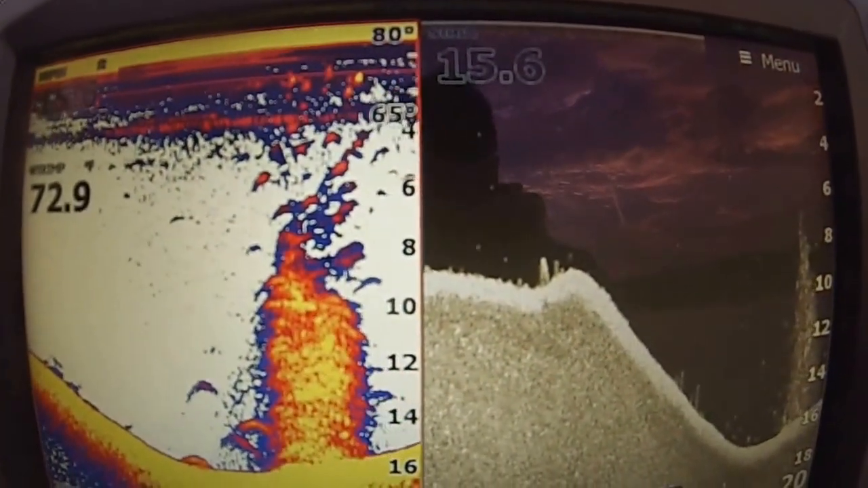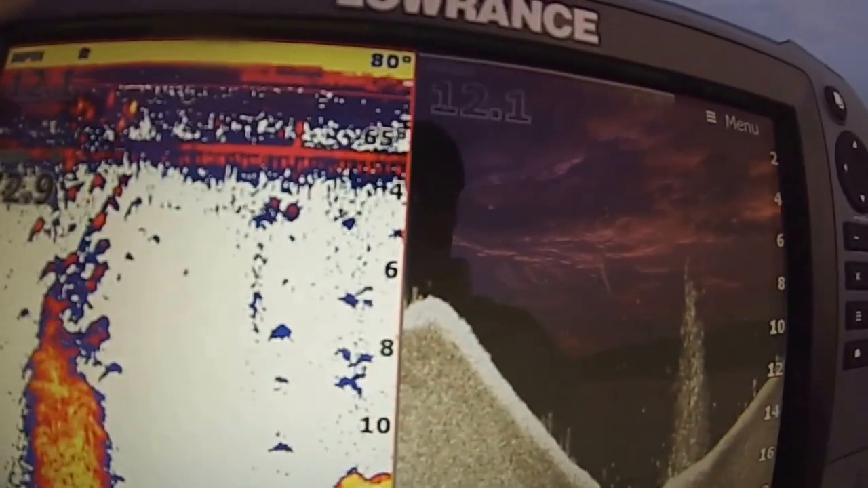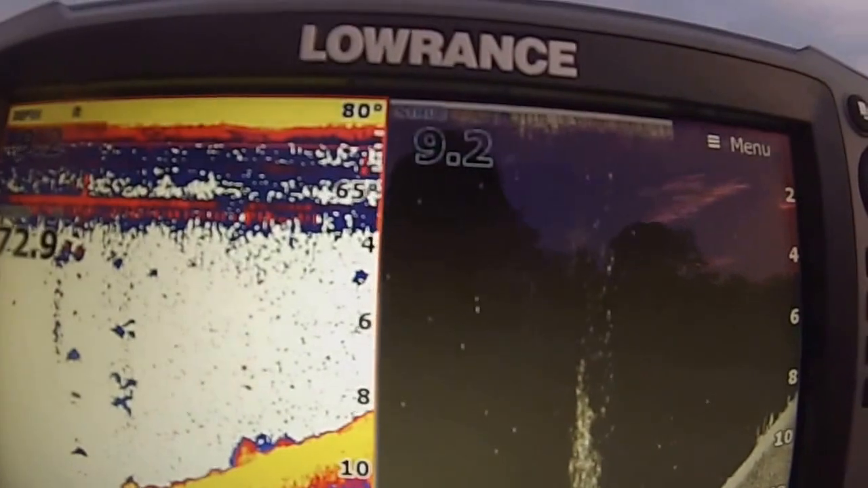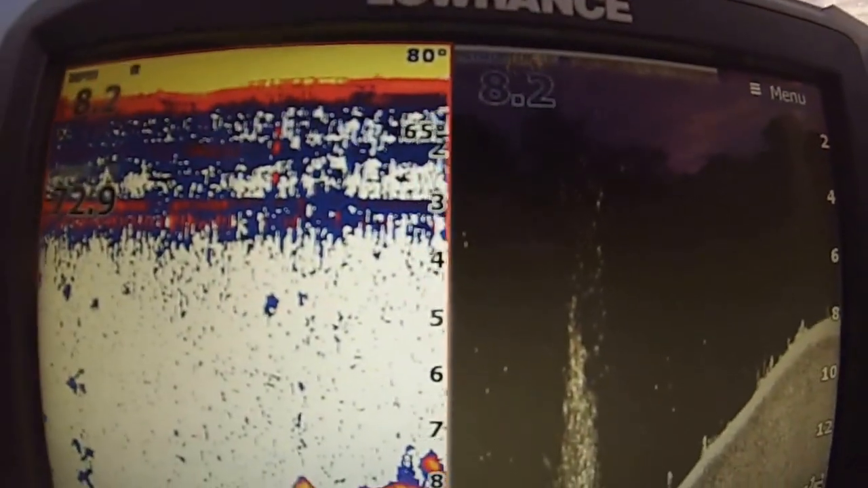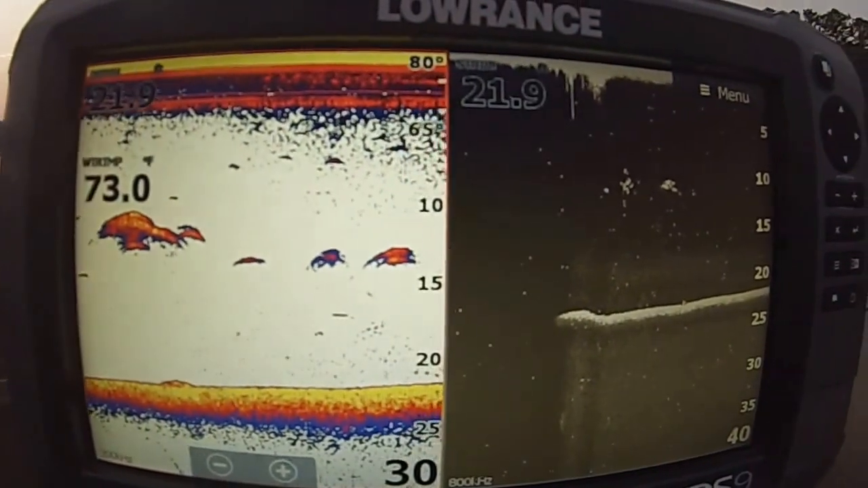All right, well, there's a big old cedar tree, and there's brim down there. You can see the little dots of the brim. But this is where I caught brim the other day, actually. There's another one right over here. All right. Well, there's some bass feeding.